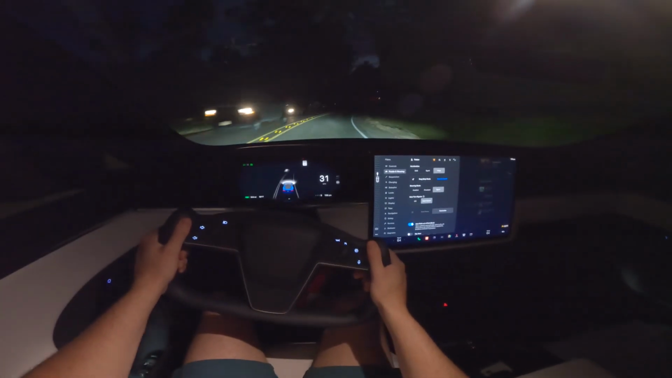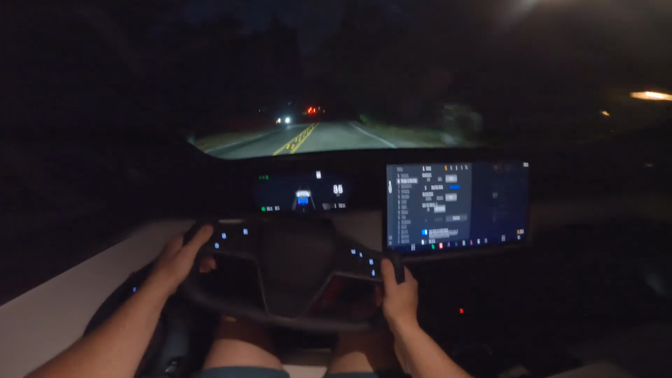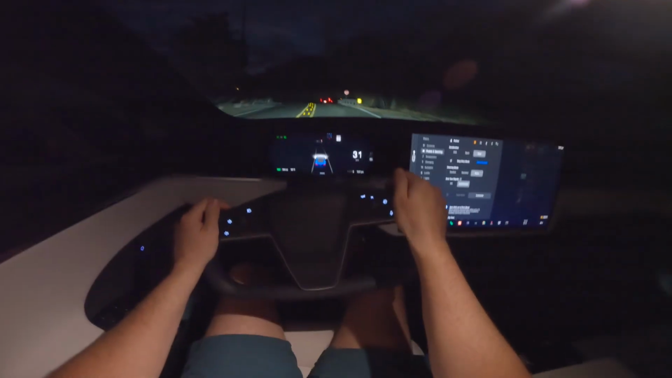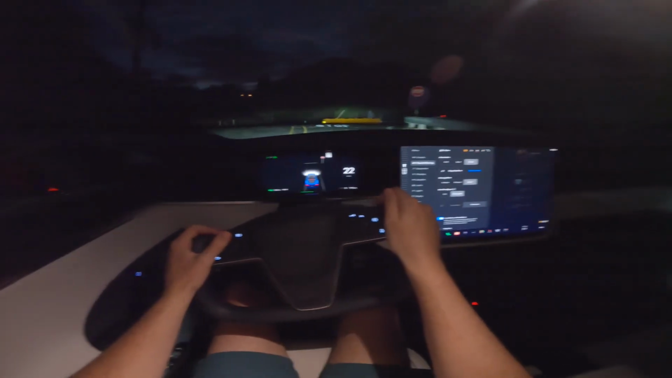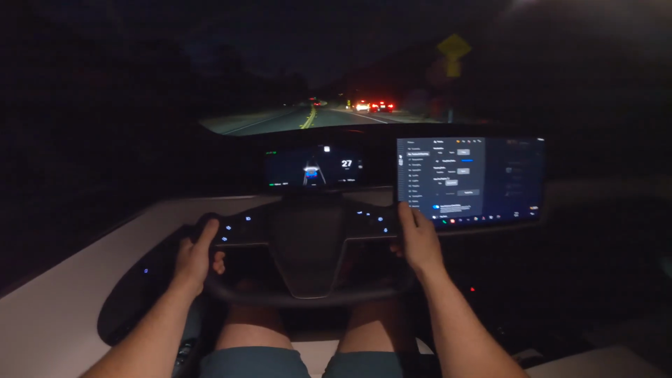It's funny, when you do have it in drag strip mode, this car makes so much noise. And you wouldn't expect it, but it makes all these fan noises to cool the batteries as well as the motors to the optimum temperature. And then, of course, when you put it back into non-drag strip mode, it barely makes any noise whatsoever.